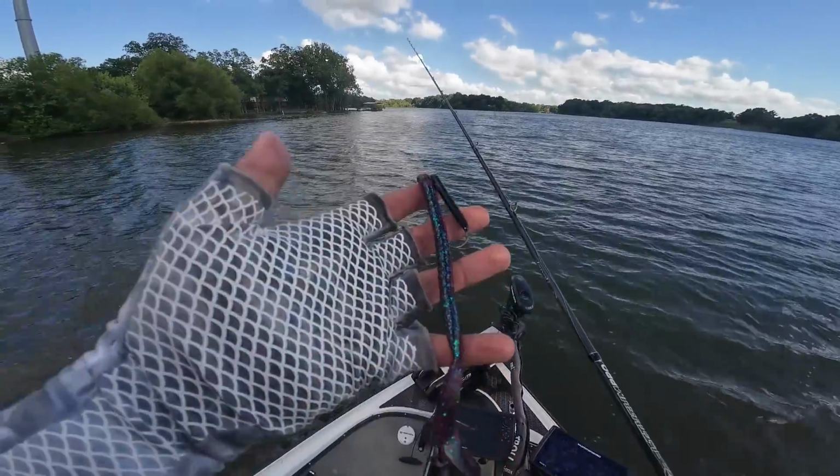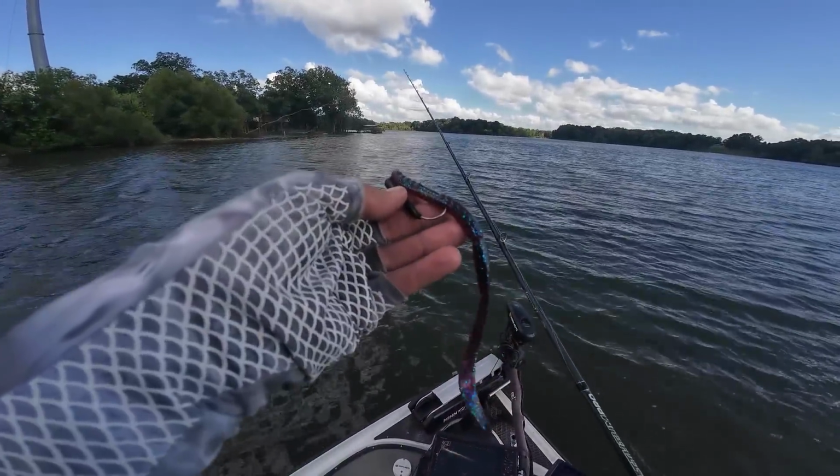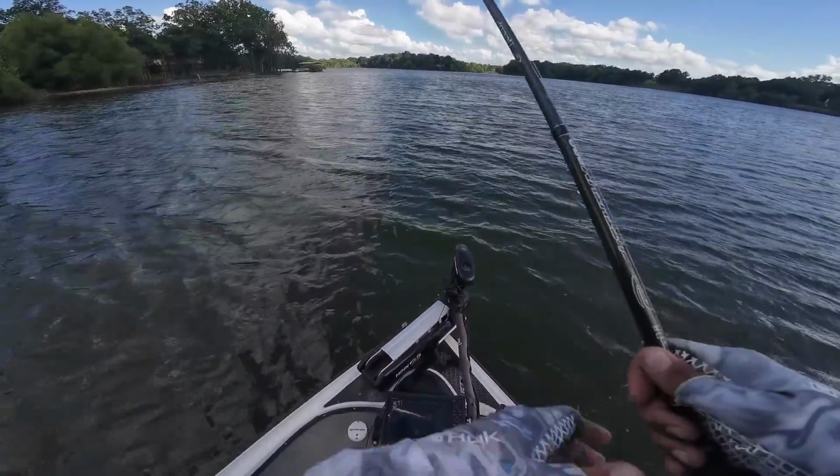Oh, and that is how it is done, guys. On that Ozark rig, Zoom 10.5-inch Old Monster in the plum apple color. My favorite baits of all time.